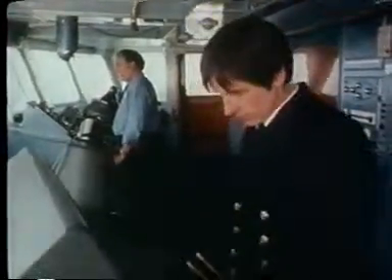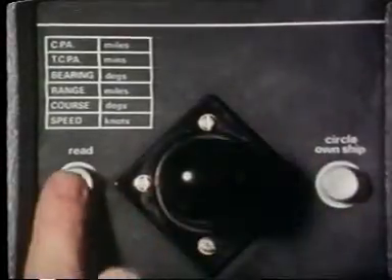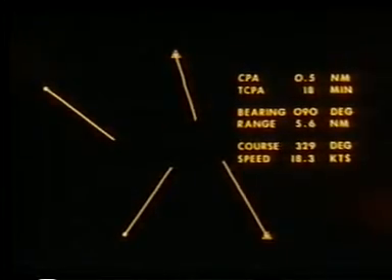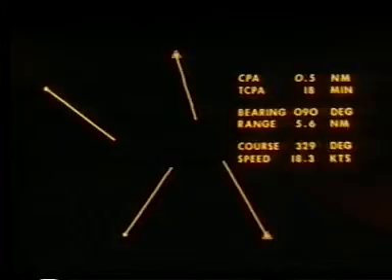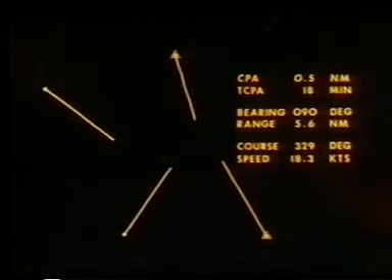Finally, there must be available as a readout the following 6 pieces of information on every tracked target. Its predicted closest point of approach, or CPA. Its predicted time to the closest point of approach, or TCPA. Its calculated present bearing and range, and its calculated true track and speed.